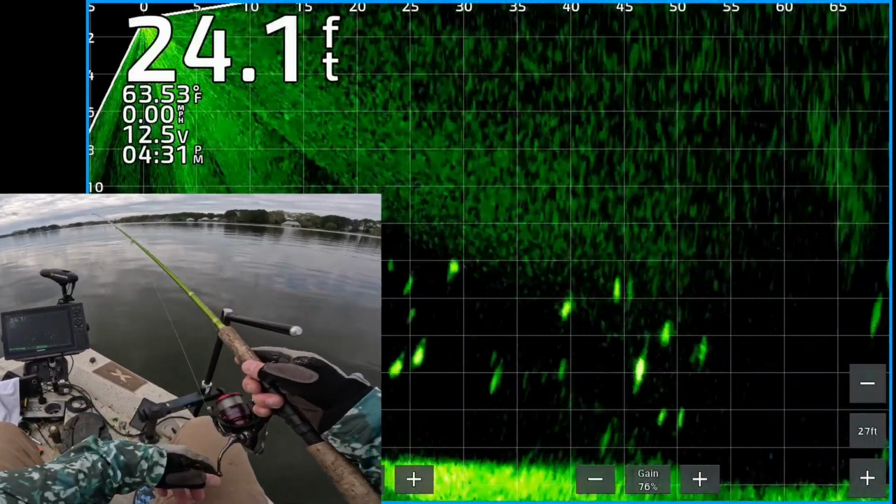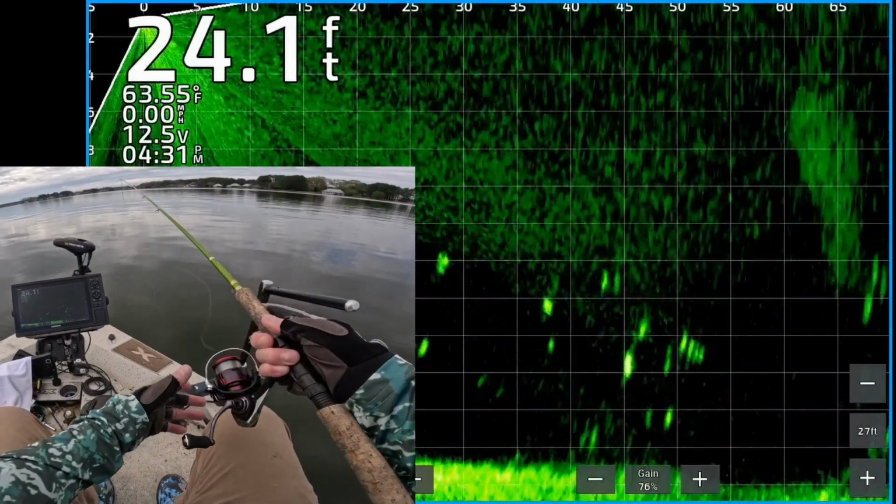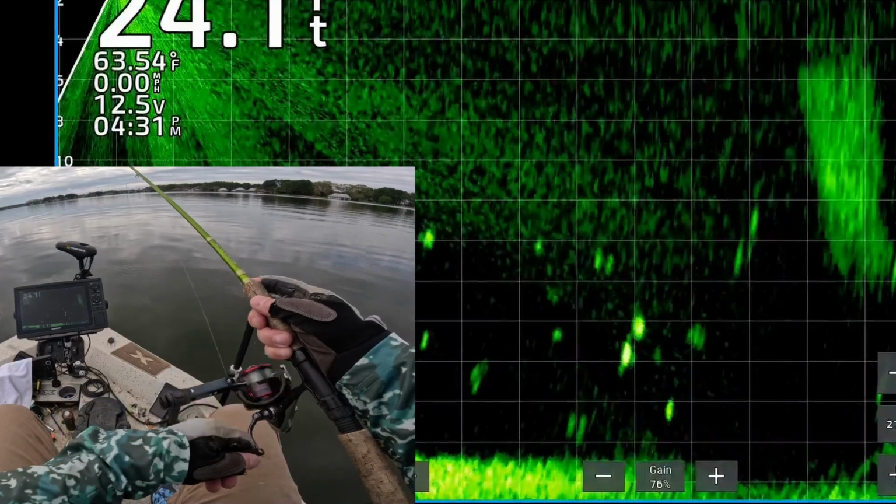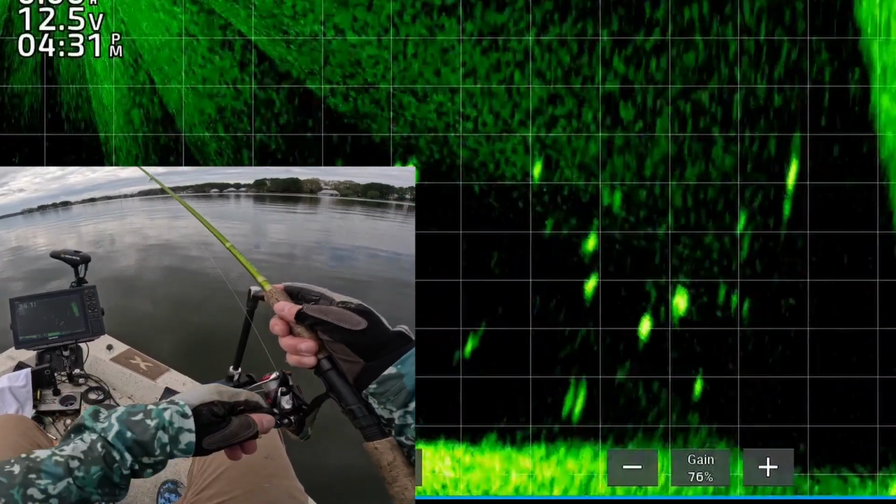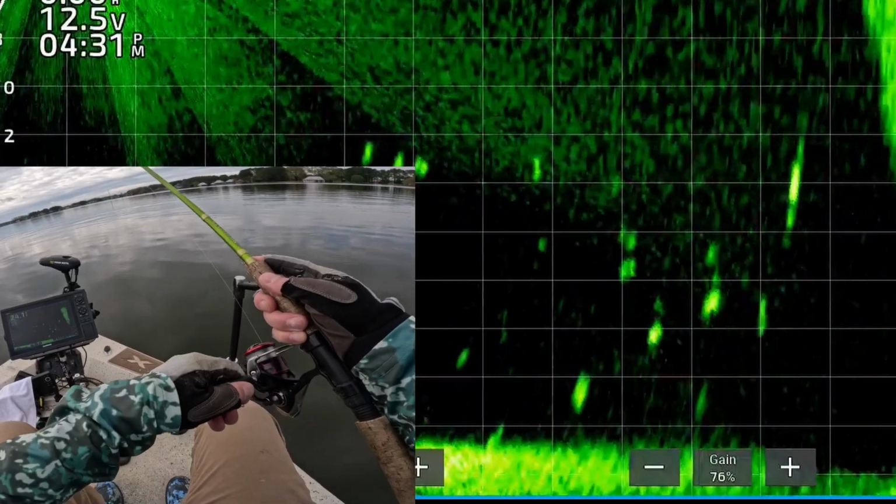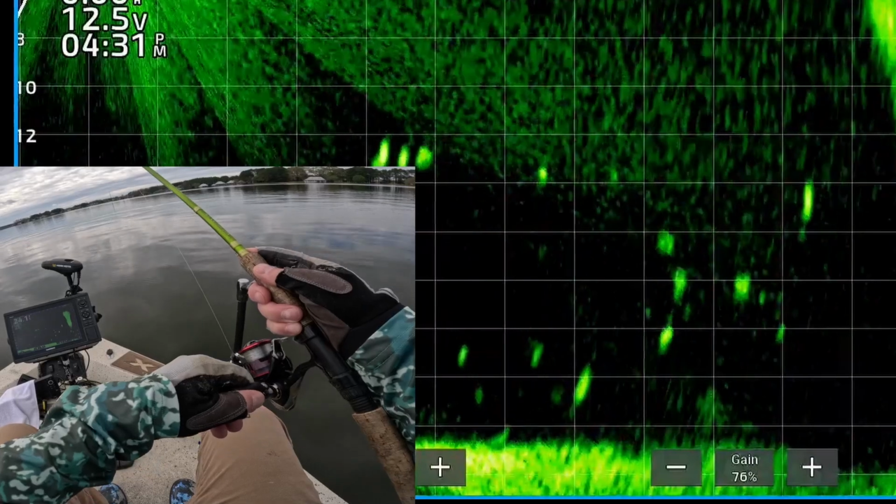There's a bunch of crappie or some kind of fish scattered all over the place. That's a nice looking one, 45 feet from the boat. There's my jig and weight coming down to it. Looks like there's one right on top of the other. There's my jig and weight. I'm bringing it to, coming up on that first one. I'm not sure if that's a crappie, but this next one right here, it's right above it.